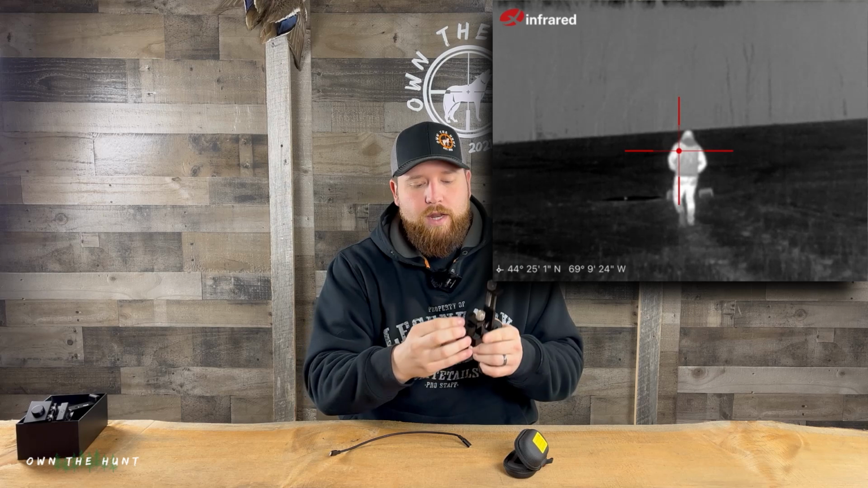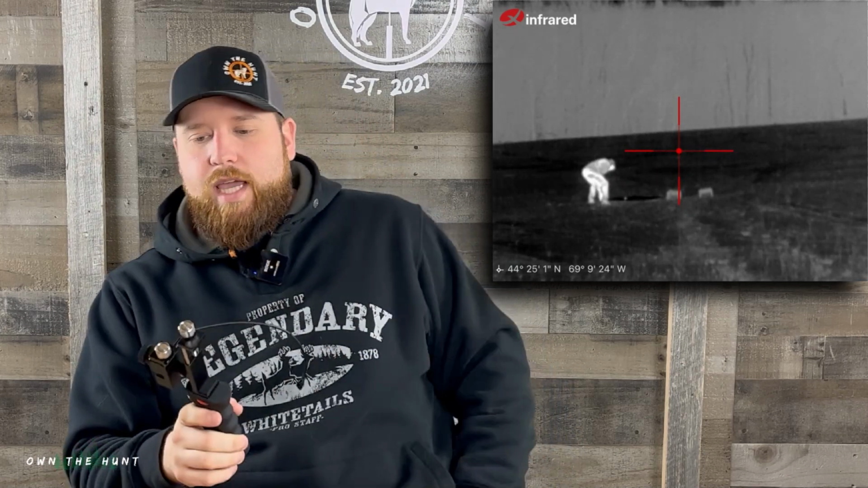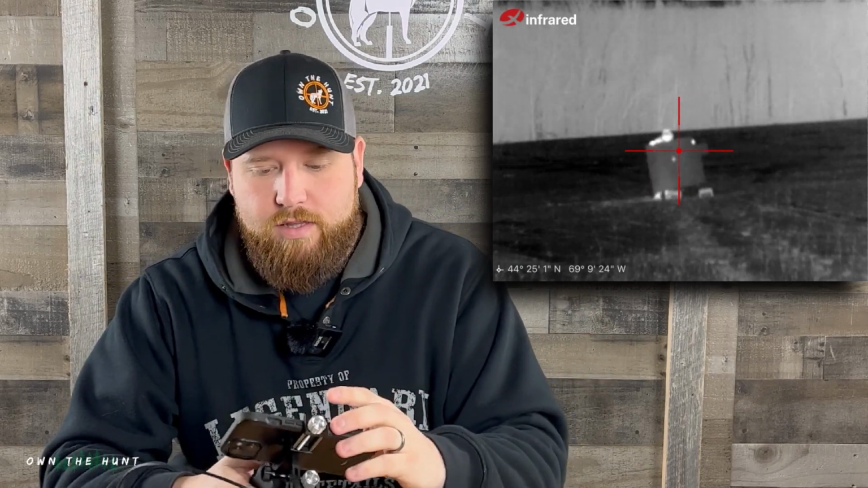Some of the accessories that they included with this: a handle. With this handle, you can actually take the little unit here, screw it on like that, plug your cord into the end right there, take your phone. Now this is kind of where it's really different than anything else on the market.